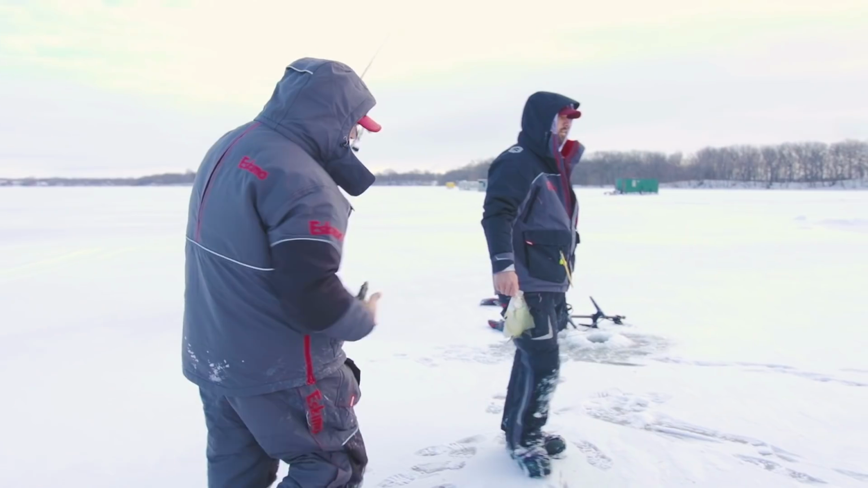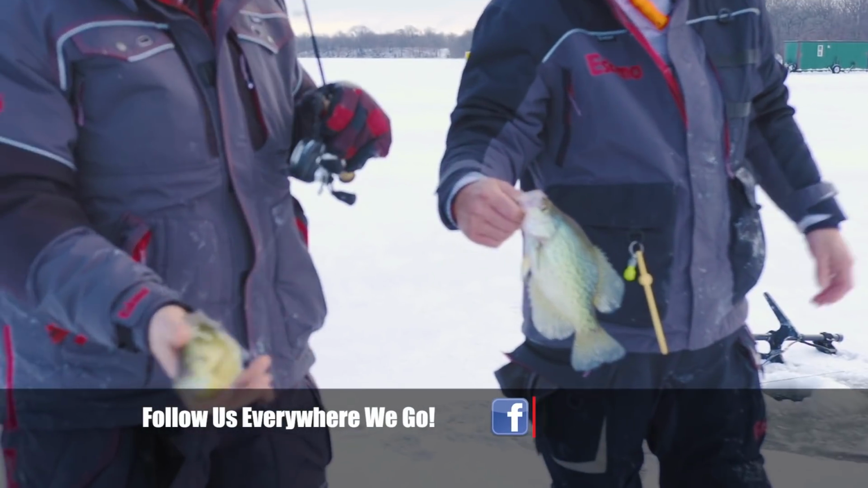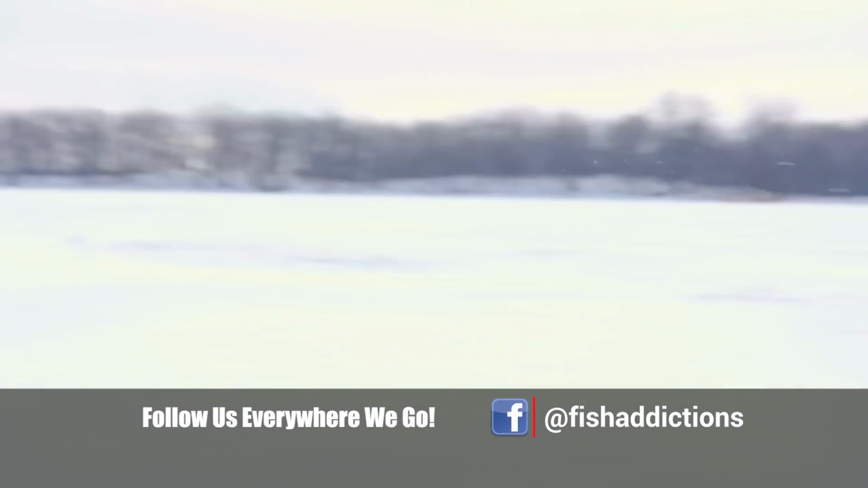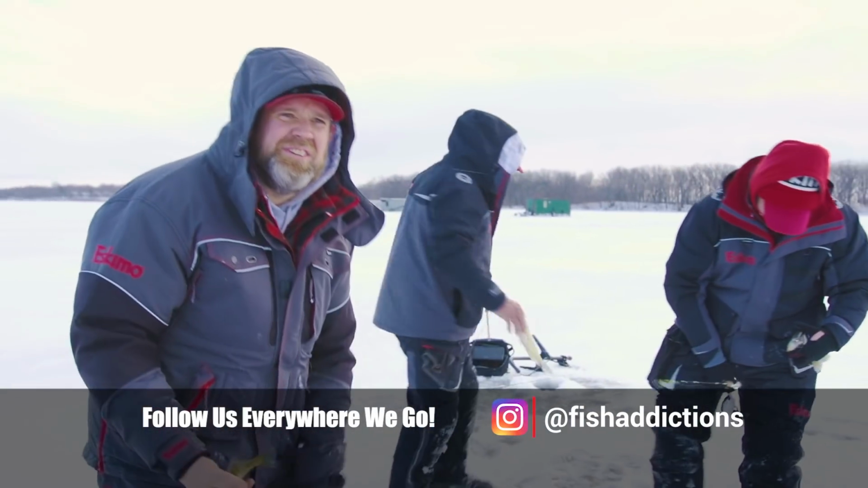Triple! See, this is kind of what we're dealing with. Bluegills, crappies, all really quality fish. Another good bluegill. Jim just threw one back. That's when you know you're having a good day.